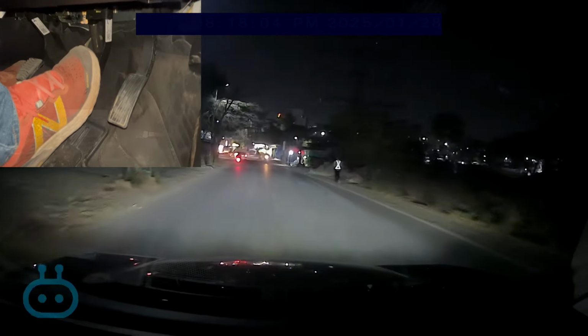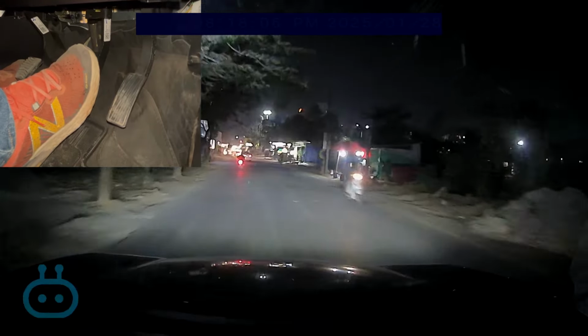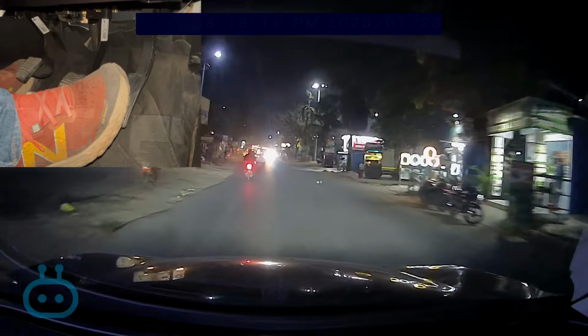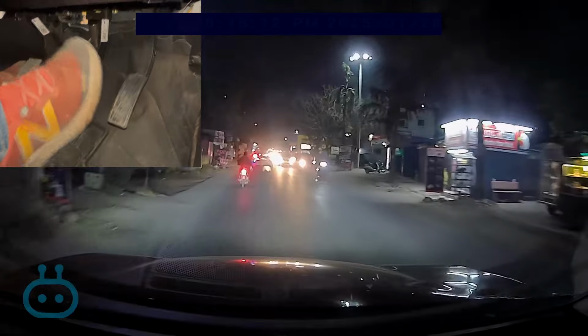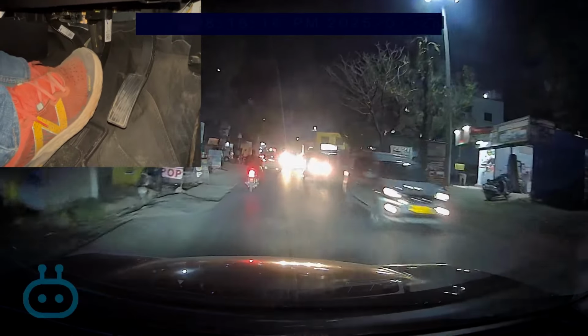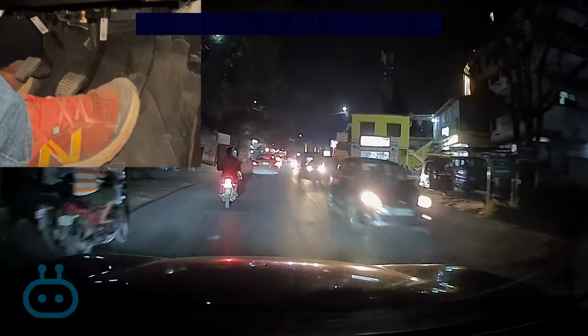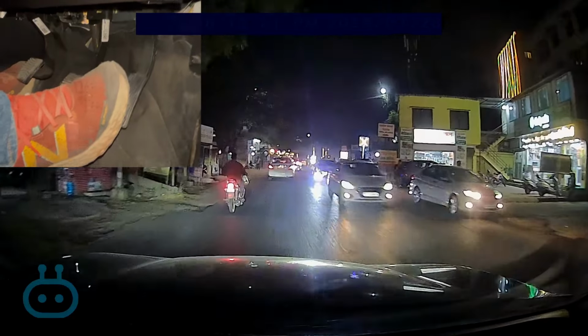But again, nighttime, sometimes I find it very safe or interesting because you get to know more accurate information. Say for example, in the daytime you will not be able to see whether people are pressing brakes or not, but in the nighttime it is very easy to spot. It is very easy to spot if there is an oncoming vehicle from the other side.